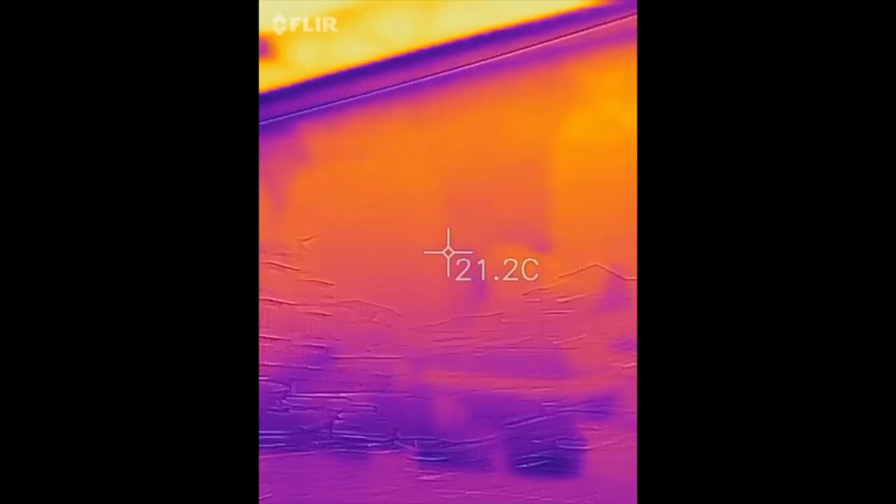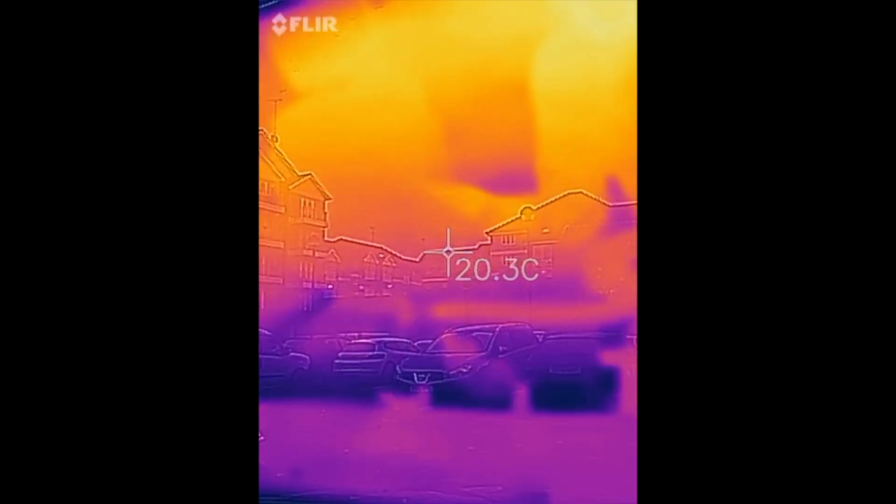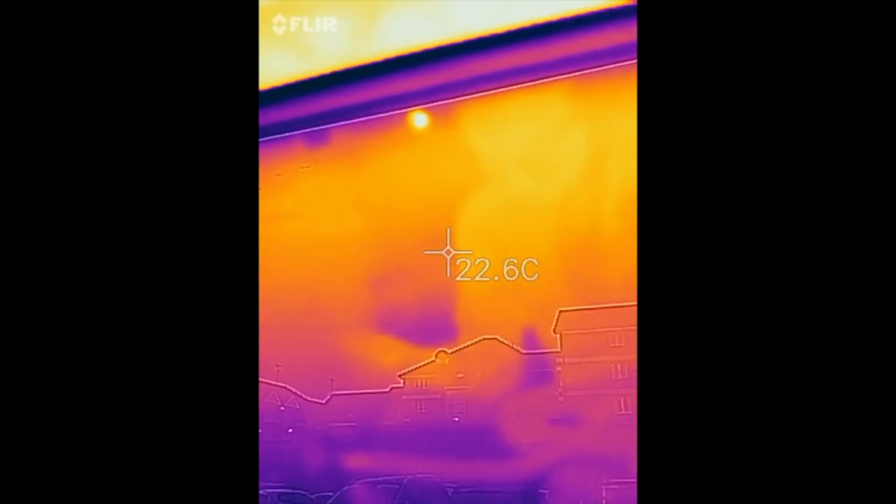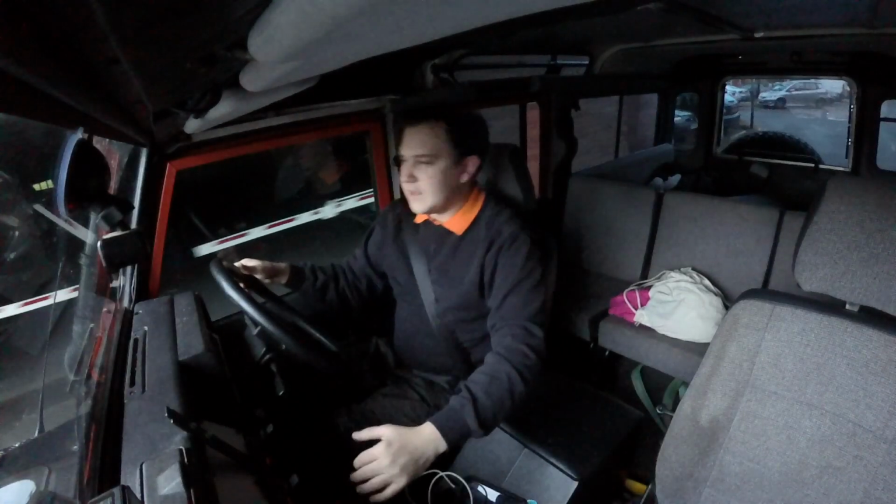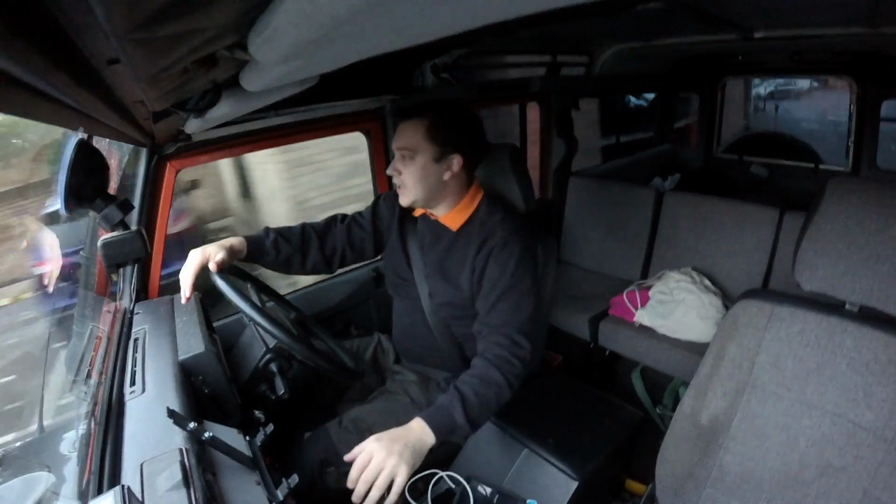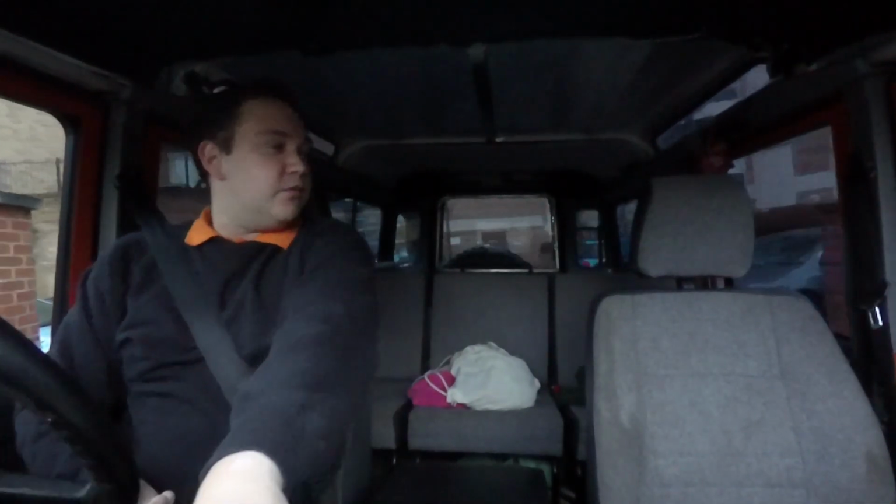So we'll never again have ice anywhere. I have got a heated windscreen, but I doubt I'll need it now that I've got this heater installed. So it is really, really good. Okay, so conclusion is, heater works really well and is absolutely worth every penny.